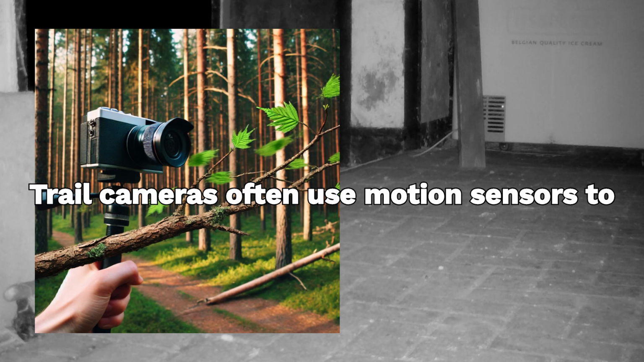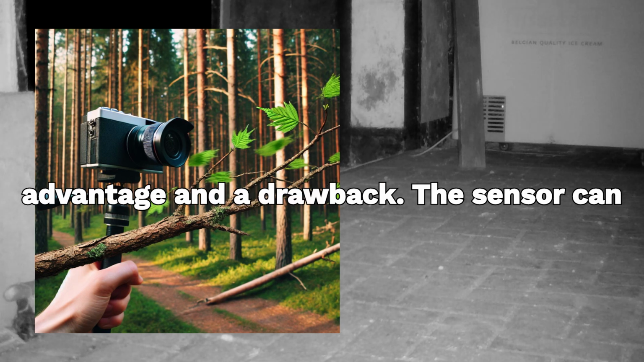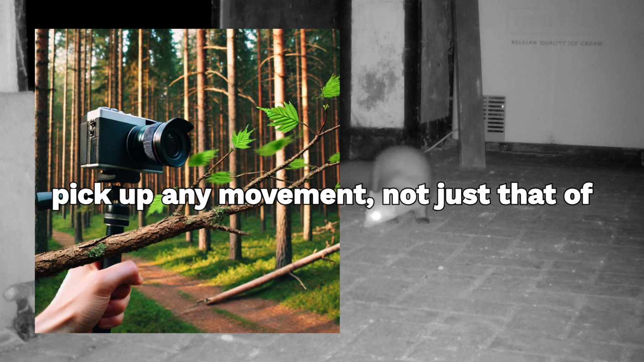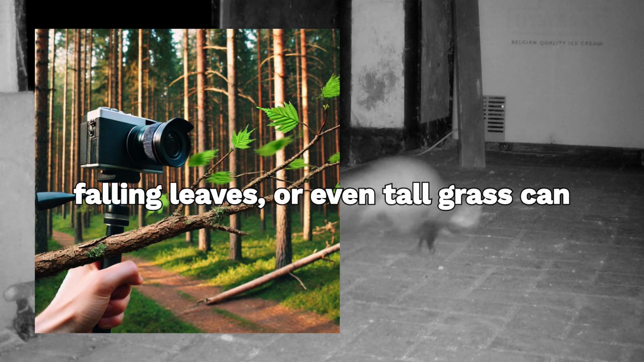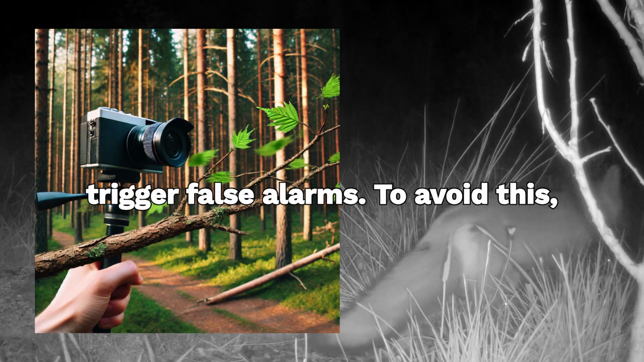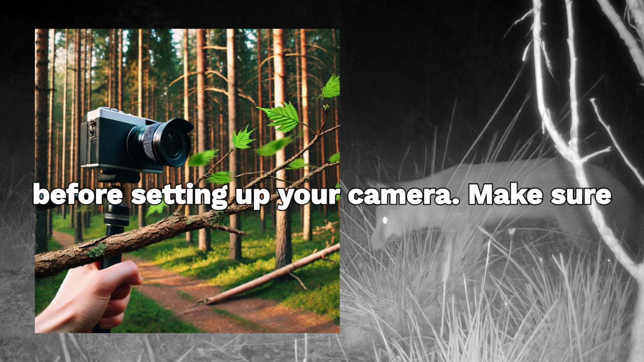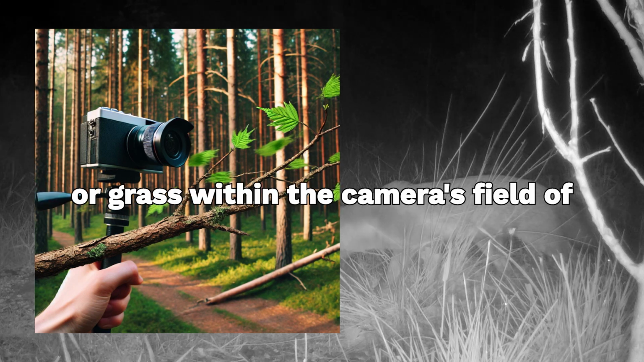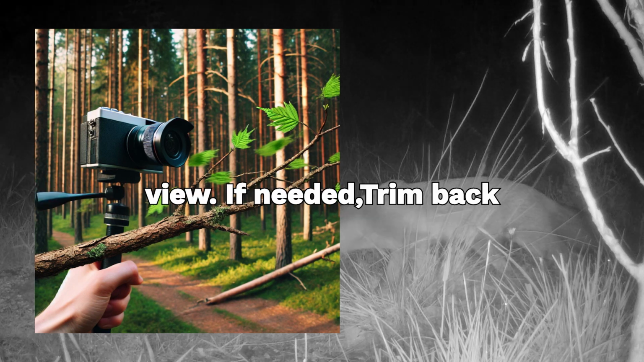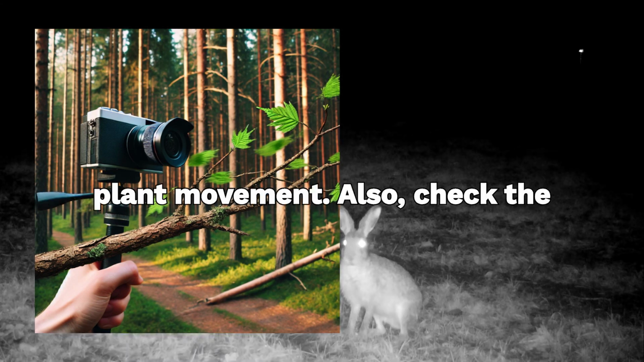Trail cameras often use motion sensors to detect activity, but this can be both an advantage and a drawback. The sensor can pick up any movement, not just that of animals. This means swaying branches, falling leaves, or even tall grass can trigger false alarms. To avoid this, take a good look at the surroundings before setting up your camera. Make sure there are no moving objects like branches or grass within the camera's field of view. If needed, trim back vegetation or choose a location with less plant movement.